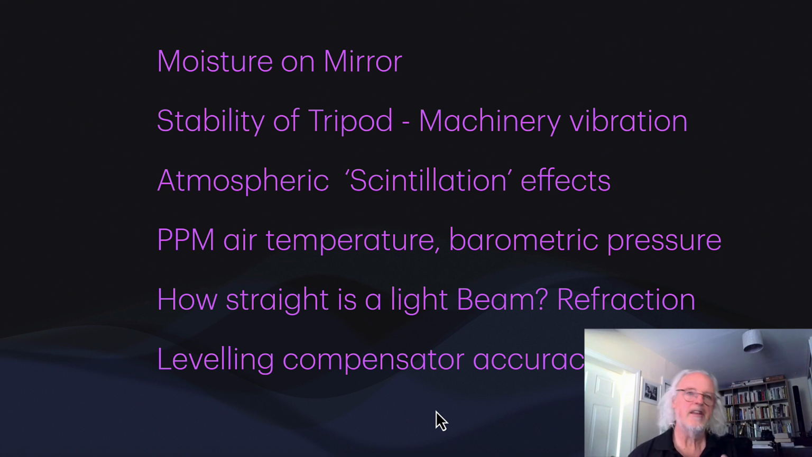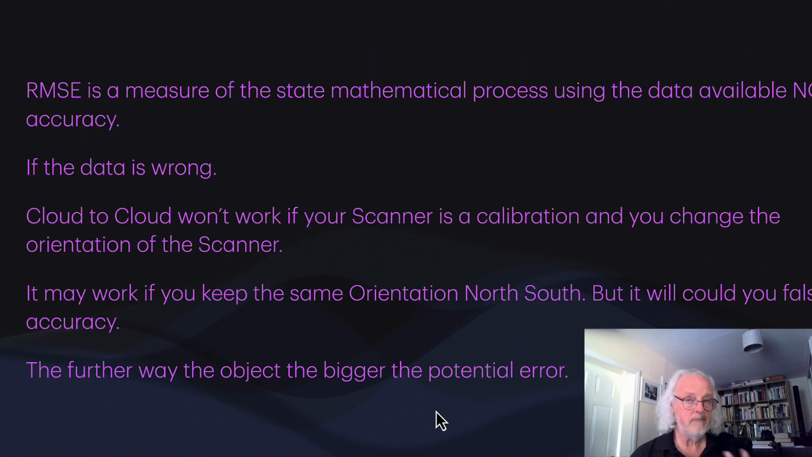And then there's the other thing to do with the level and compensator accuracy. How level is this thing? You don't know. Really, you're just taking it on trust till such time as it doesn't really work. So what's the issue with this?